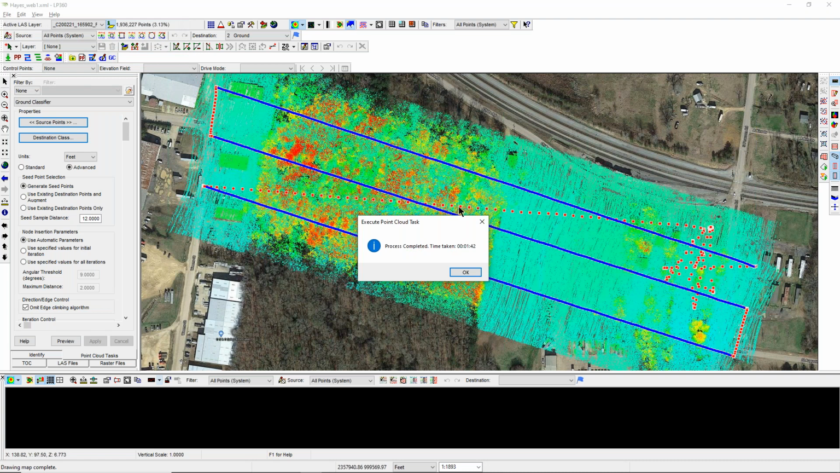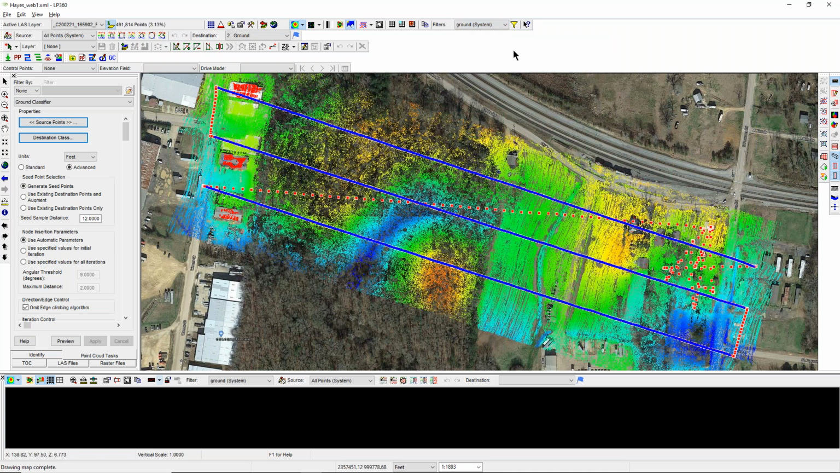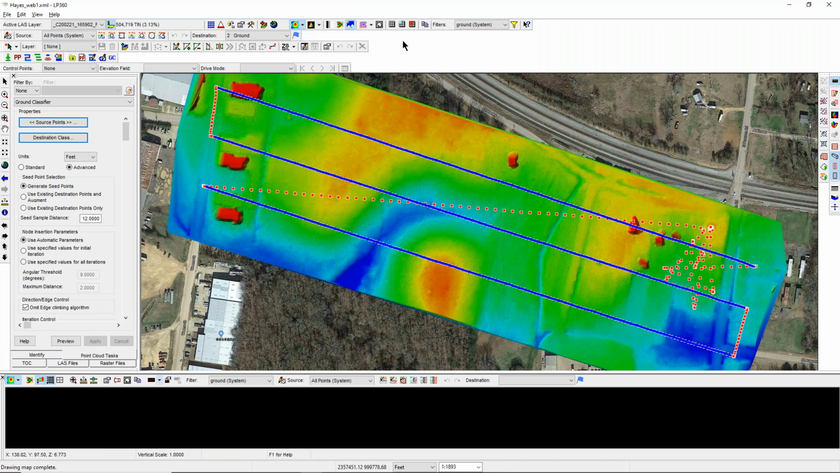All right, so it's done its thing now. Up here at the top I've got all points, and I'm going to go to ground right now. You see that it changed. I'd rather have the 10 for me, it's easier to look at and edit. If I've got these high little red things, I know I've got some stuff in there I may or may not want to take out. So I like to look at the 10. That's why I got it down there.